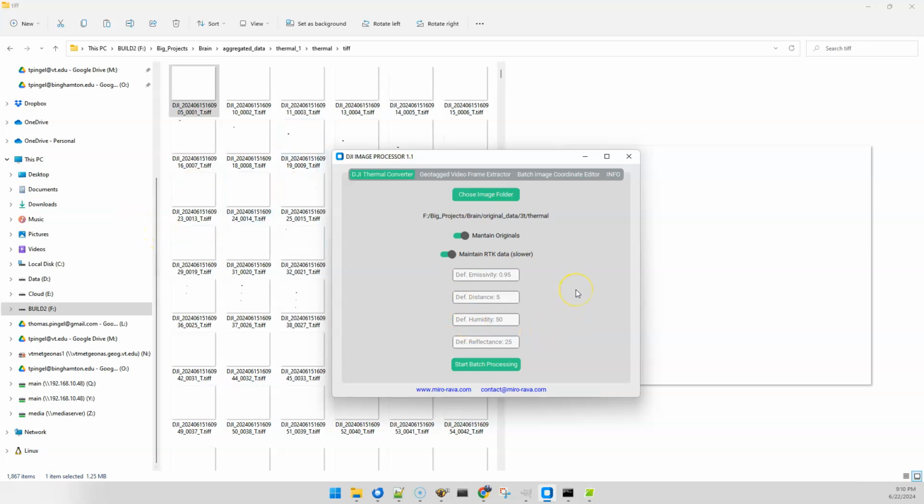So it is kind of important to take thermal GCPs or ground measurements that you can then use to do a sanity check, to make sure that the numbers you're getting out of this conversion actually hold water. I'm not going to get into that here. We're just going to focus on the reconstruction part, but it's well worth mentioning that you shouldn't just hit go and trust that these values are right. You do have to tune these to get them right.